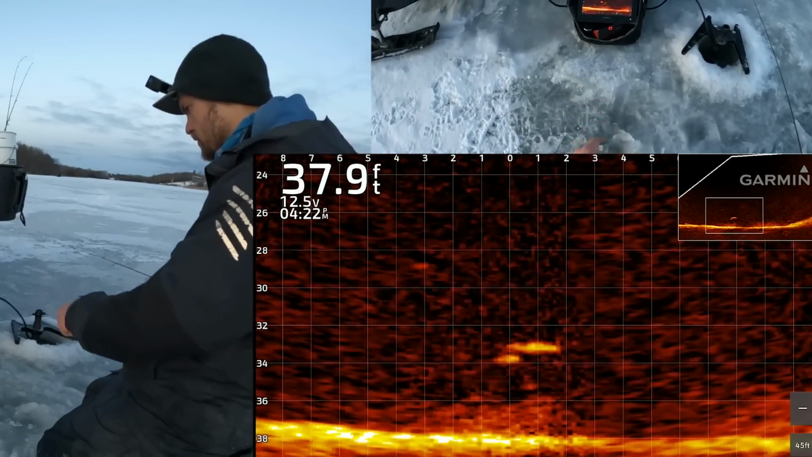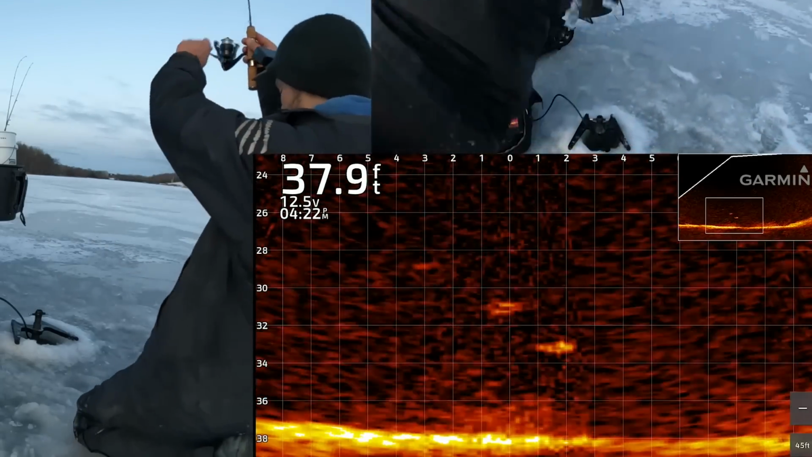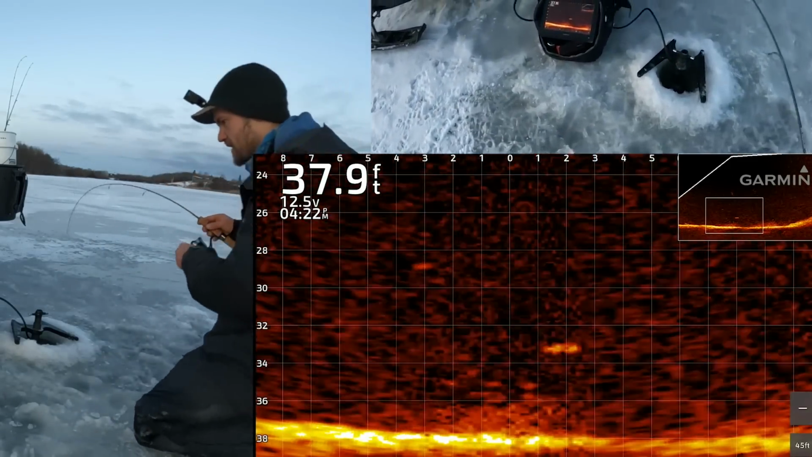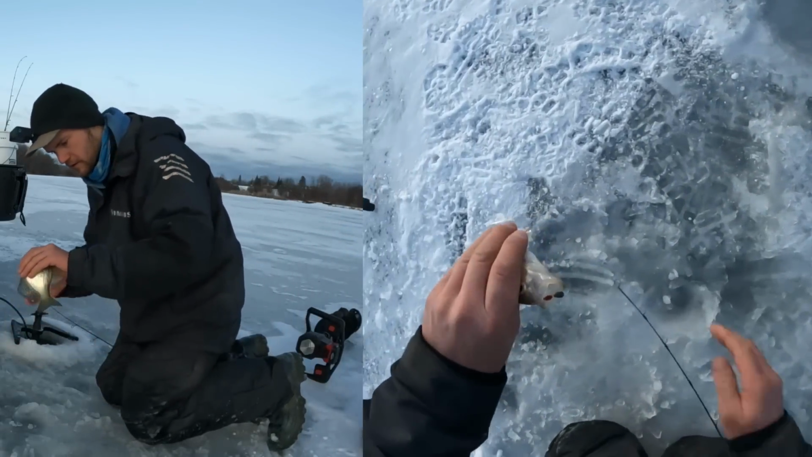Need both those two fish. 33 and a half, still very deep. Oh, yes, yes, yes. Come on, little guy. Cool.